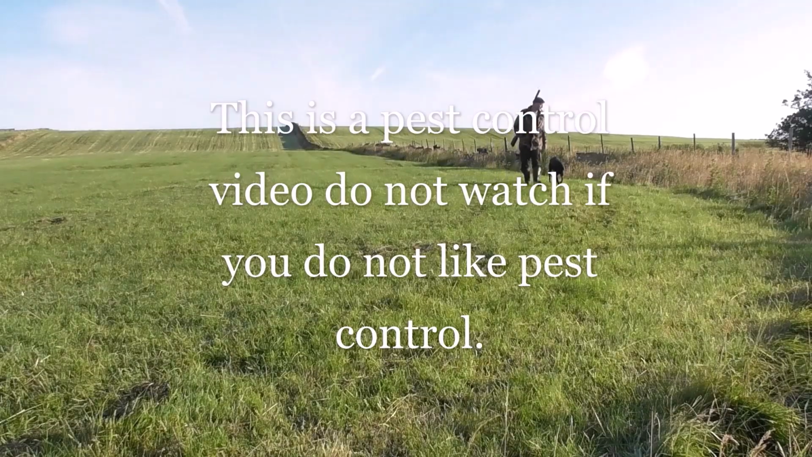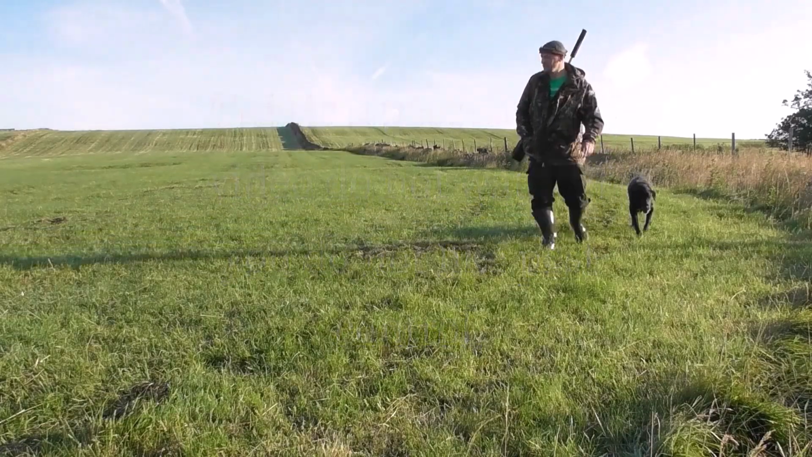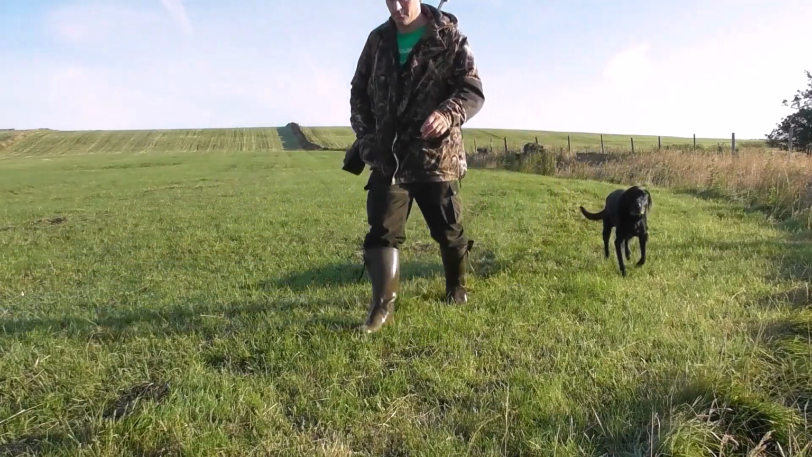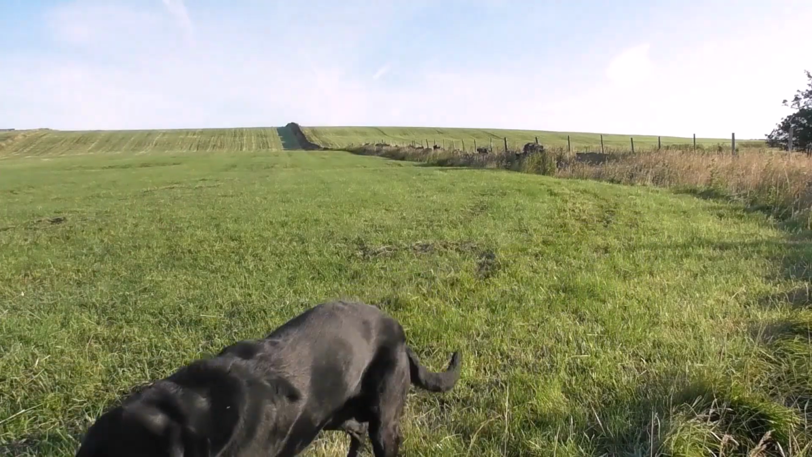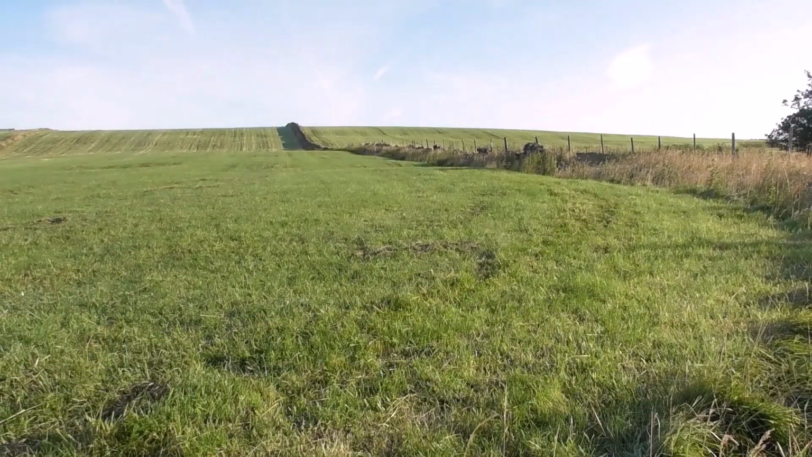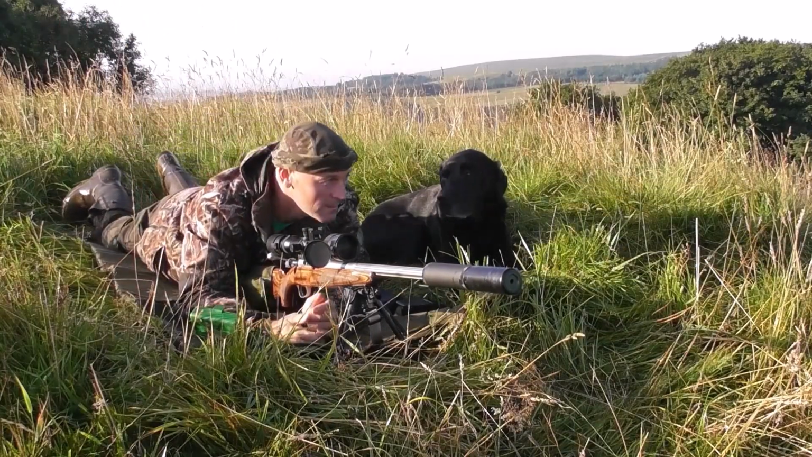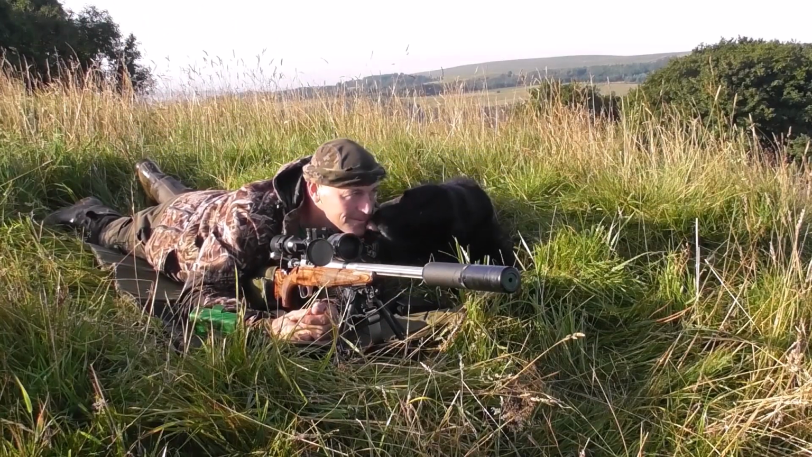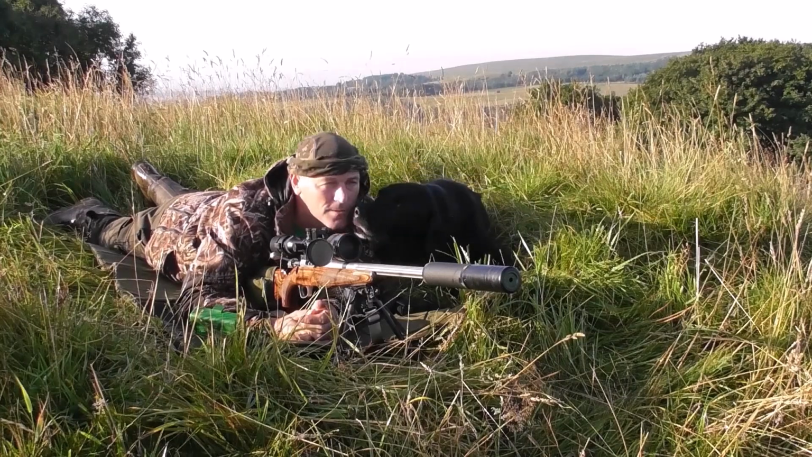Hi guys, back on the crows in this one. I've got my Sako 223 and there at the side of me is my spotter and star of the show, Jack. I get in position here and we both just have a little loving moment and then get into action.